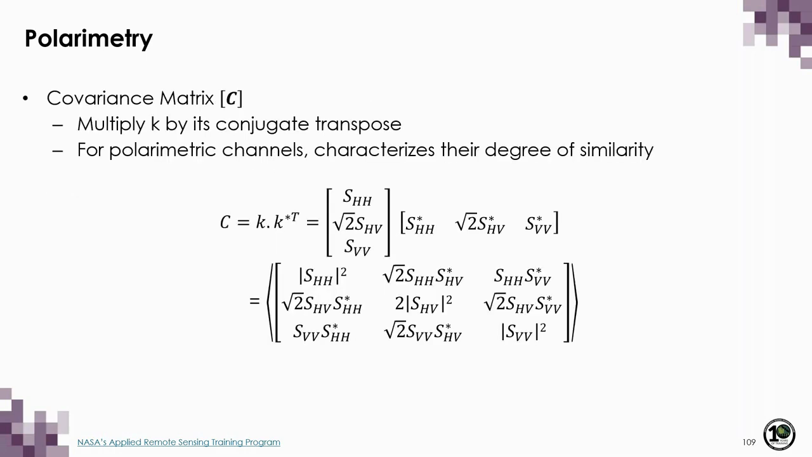The covariance matrix is one of the most common, and it is generated by multiplying the target vector in the linear basis by its conjugate transpose. What that means is just applying a change in sign of the imaginary part of the complex number. And again, this characterizes the degree of similarity of the polarimetric channels. And brackets here are used to indicate that averaging has been applied, usually over multiple pixels.